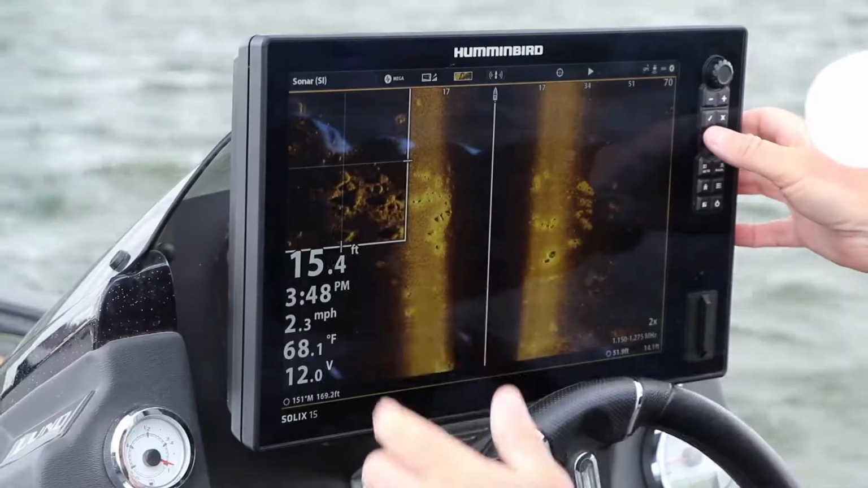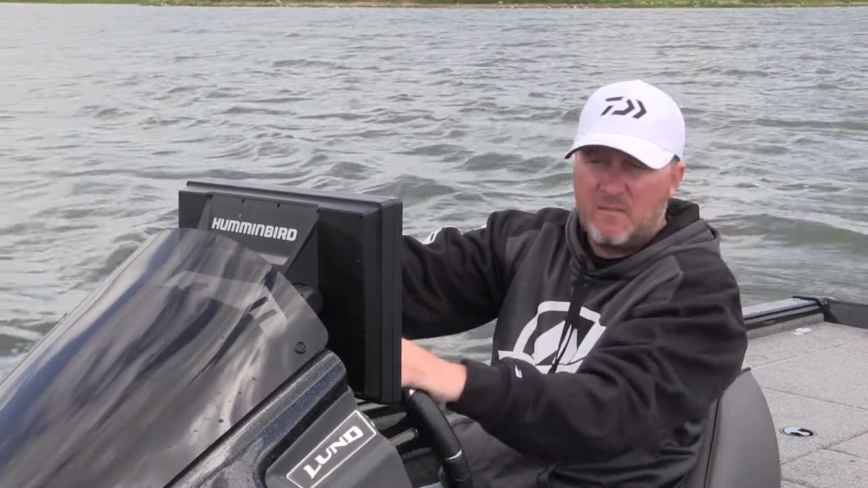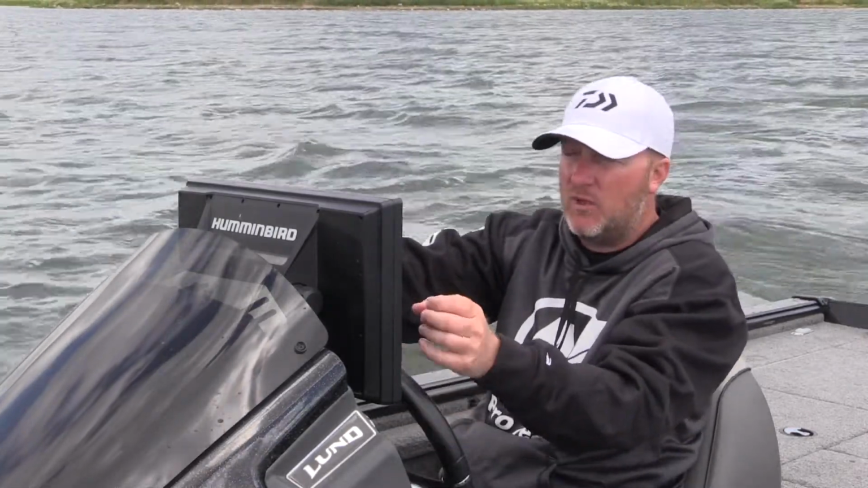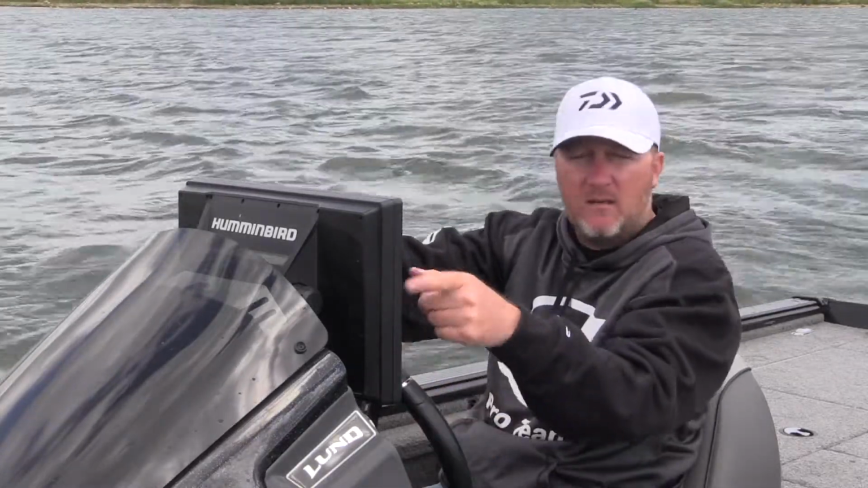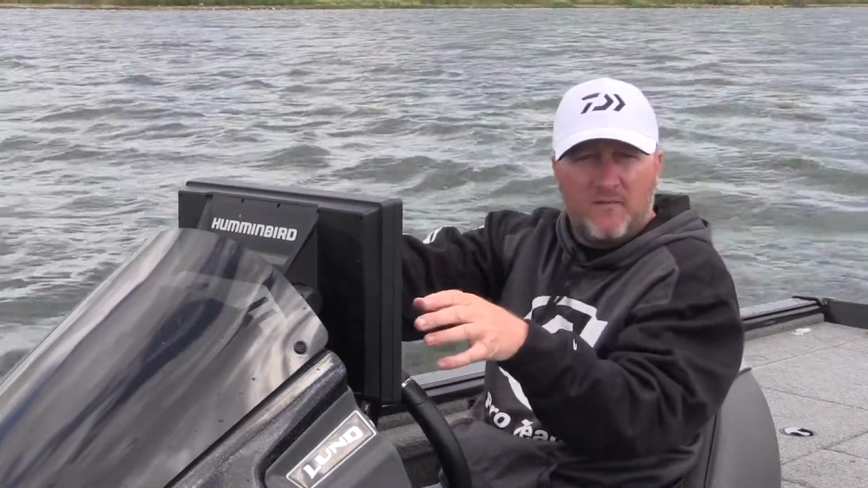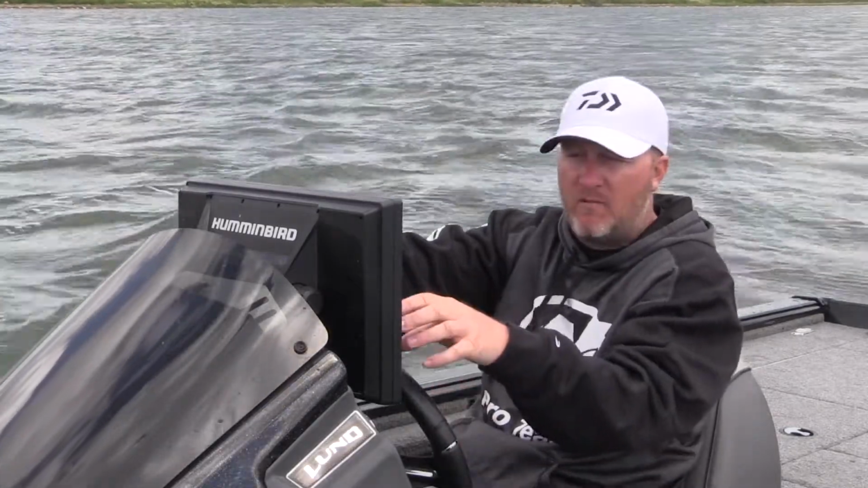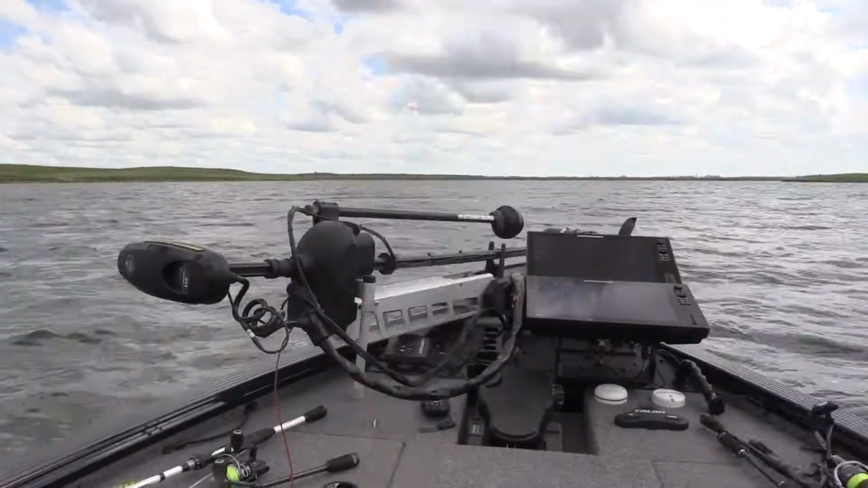Now I got some white marks that are up in the area above the rocks. Those could easily be fish. When I see something that even gives me a close to a hint that there's fish on this flat, I'm gonna mark it, I'm gonna spin around, and I'm gonna fish it. It only takes a few minutes to find out. If there's smallies on a gravel patch, they're there to feed, you're gonna catch a fish.